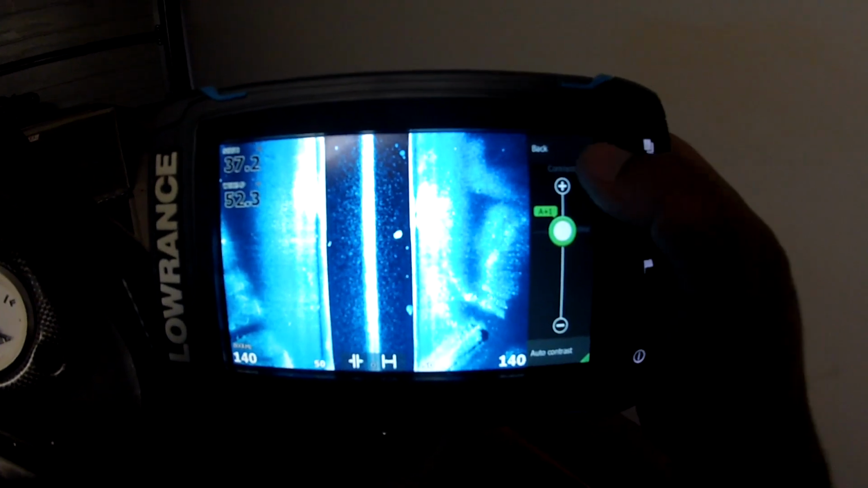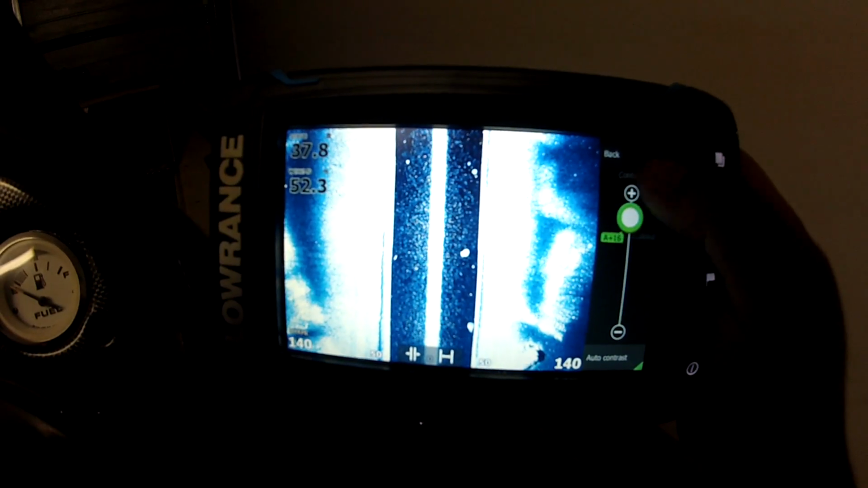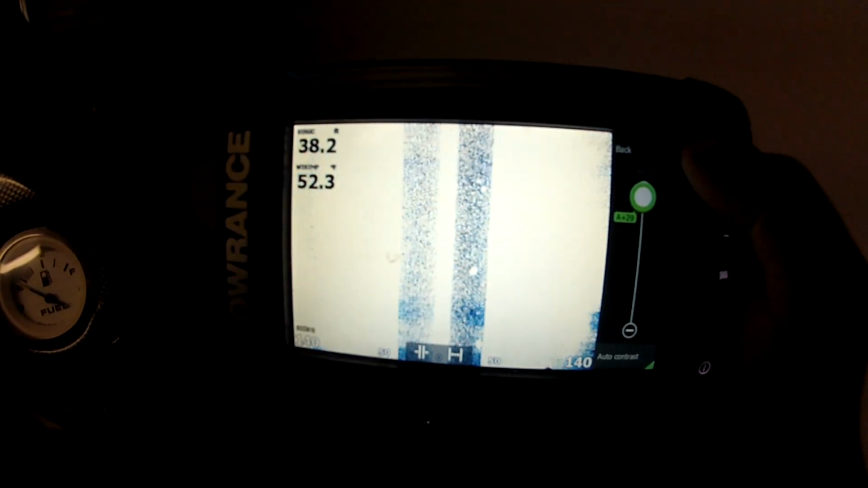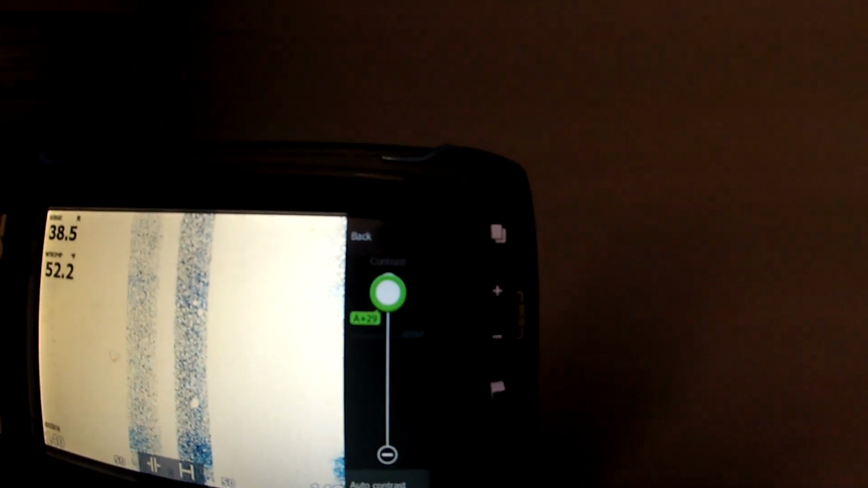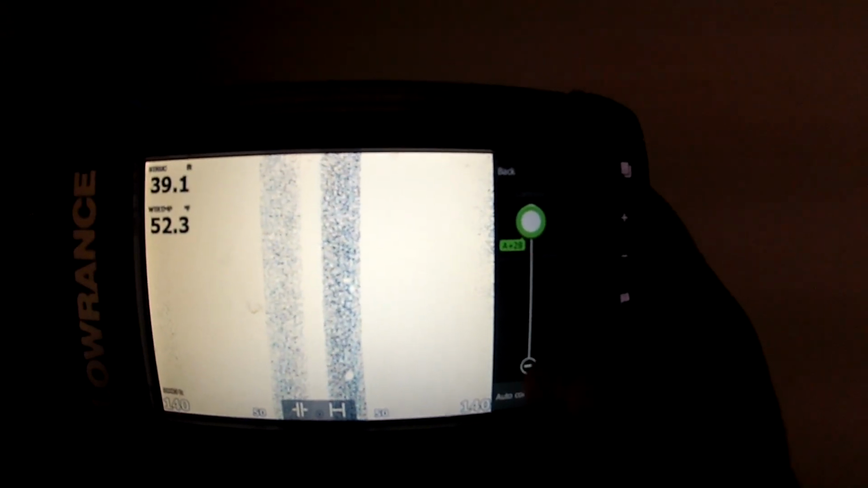Now this will give you a good example. What happens if you put too much light? You can't see because it's too bright. See that? The white's out, it's far too bright. Now that's A plus 29, and that's not even all the way. Far too much light, it's blinding us. So what we do, we come back down to default.